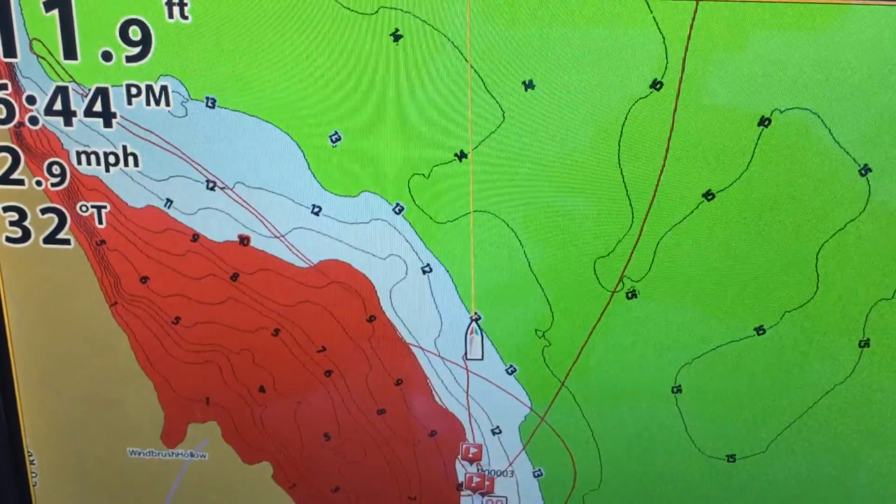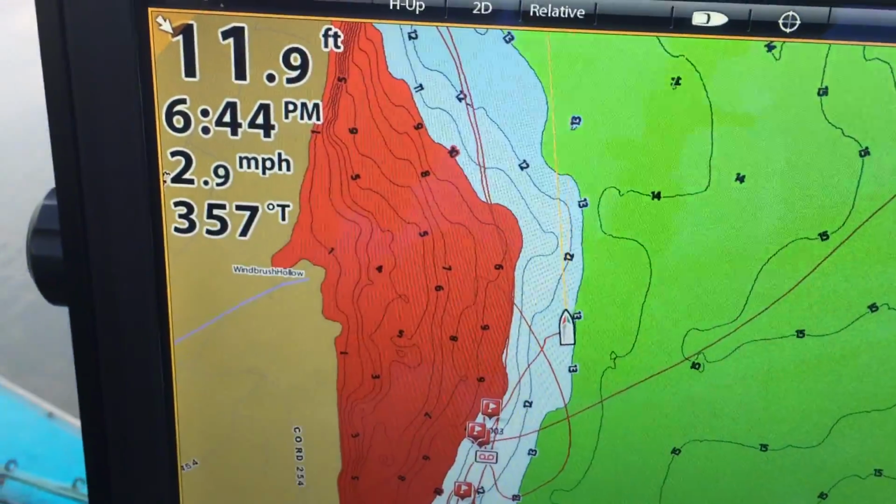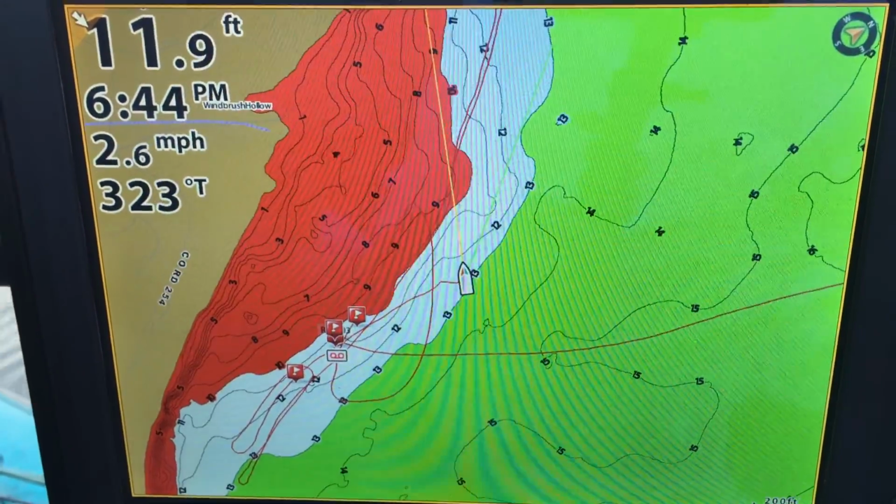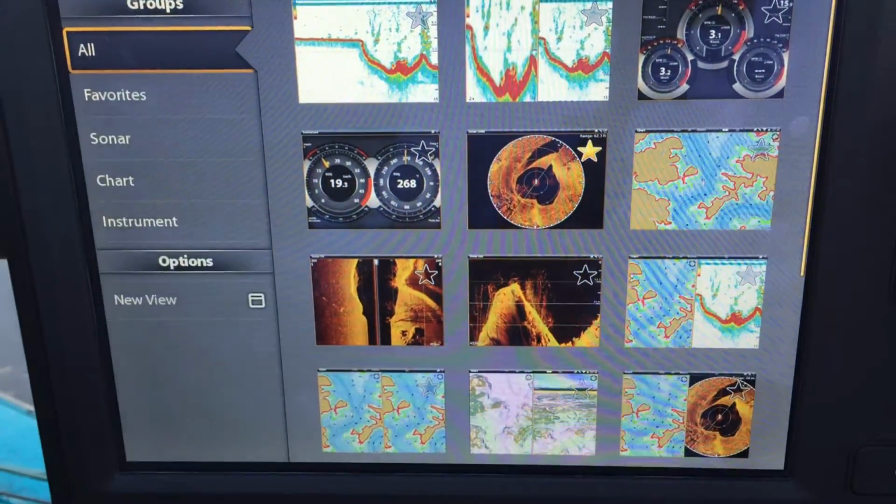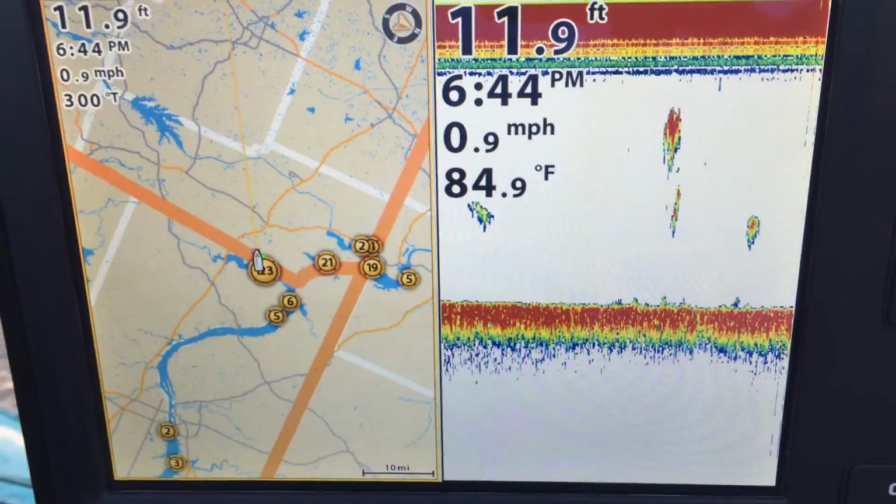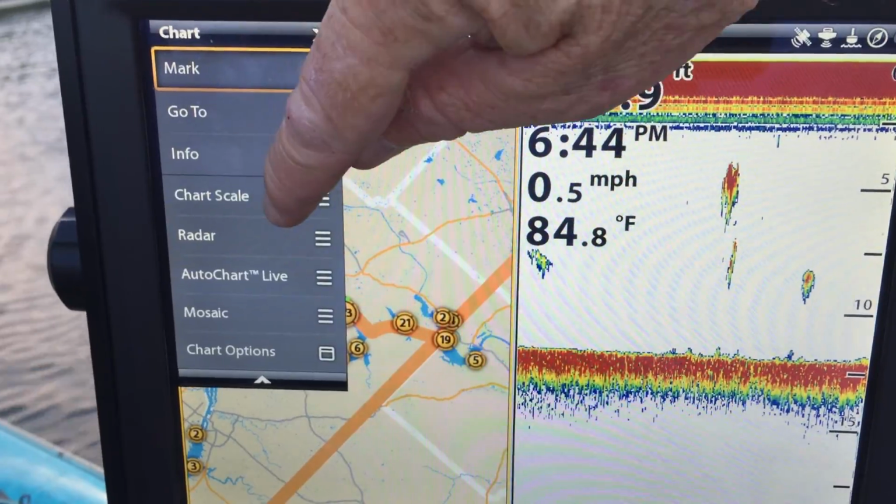I would be working my way back to the targets, and the screen I would use up front would be, let's see if I even have it on here. I don't have it, but I can go find it quick enough. Okay, this is the screen I use up front. All right, let's go over here. Chart scale.